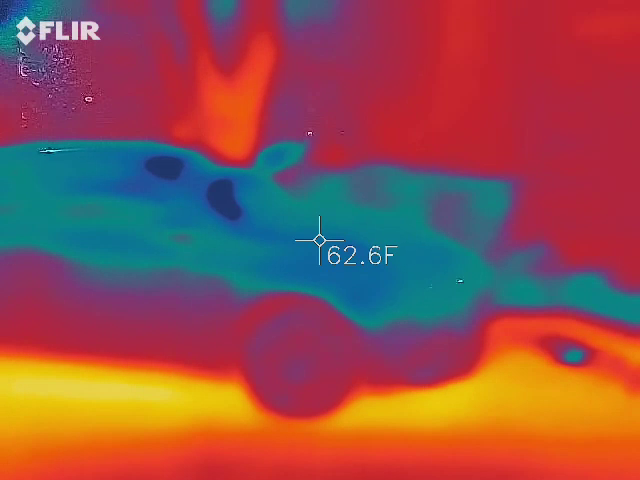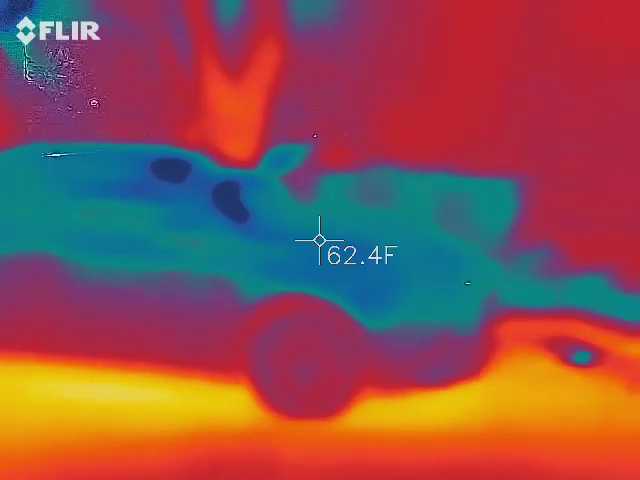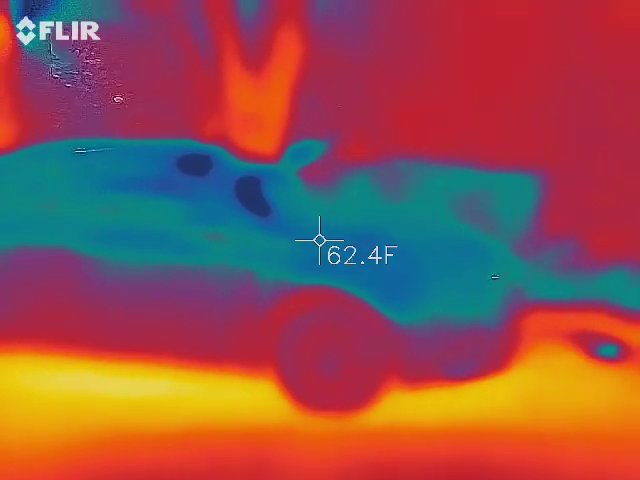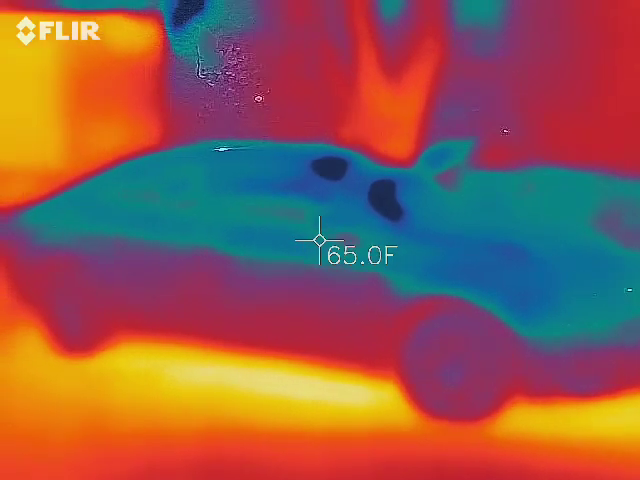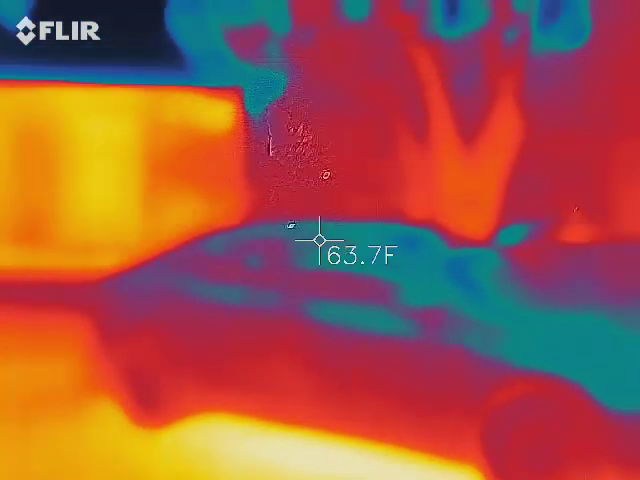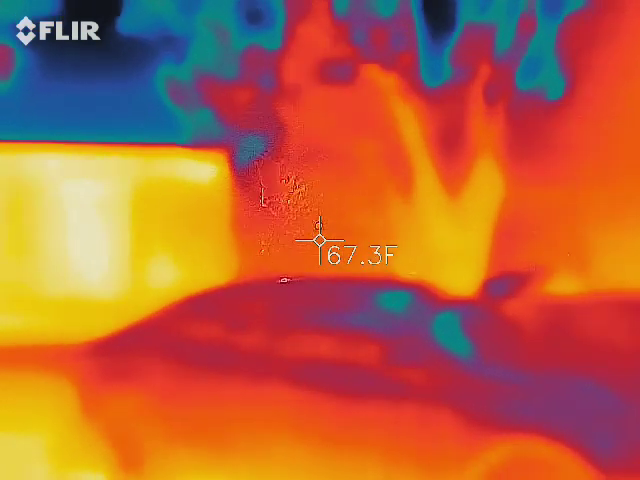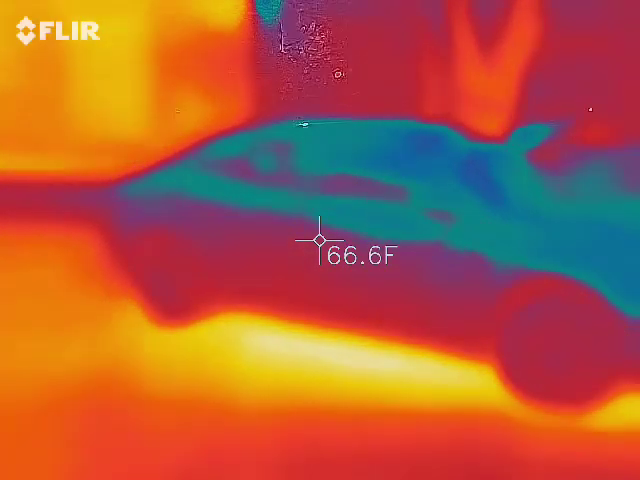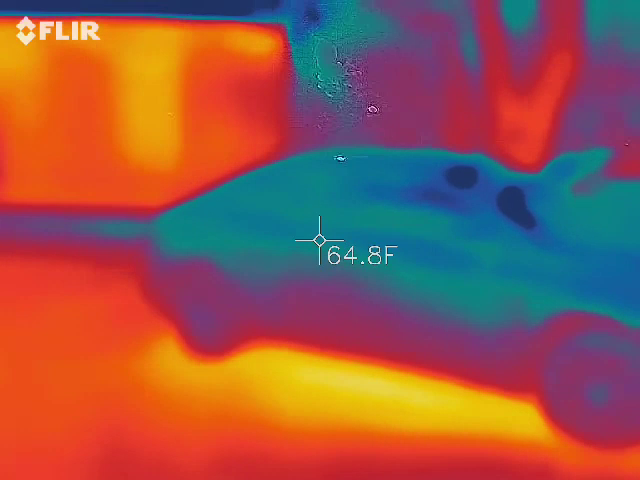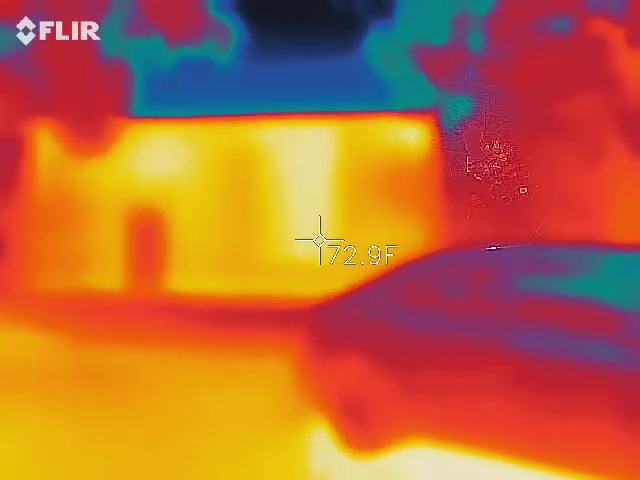Got a 62 on the car. What do you got? 61. Which one? Right there. Okay. 72 on mine.